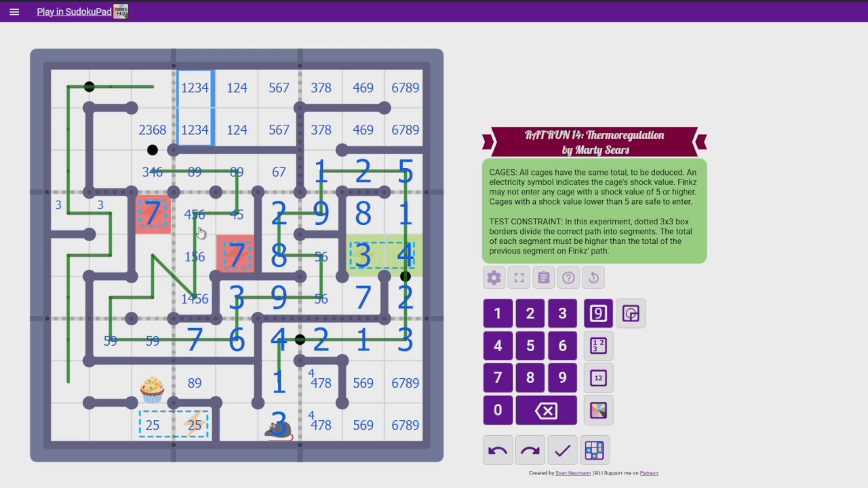These are 2 and 3, because that's 1 and 4. Everything fits. There's nothing wrong with that. If this is a 2, nothing really happens. That's a 5. That's a 5. That's a 9. Yeah, it's like nothing. I don't know where to go.